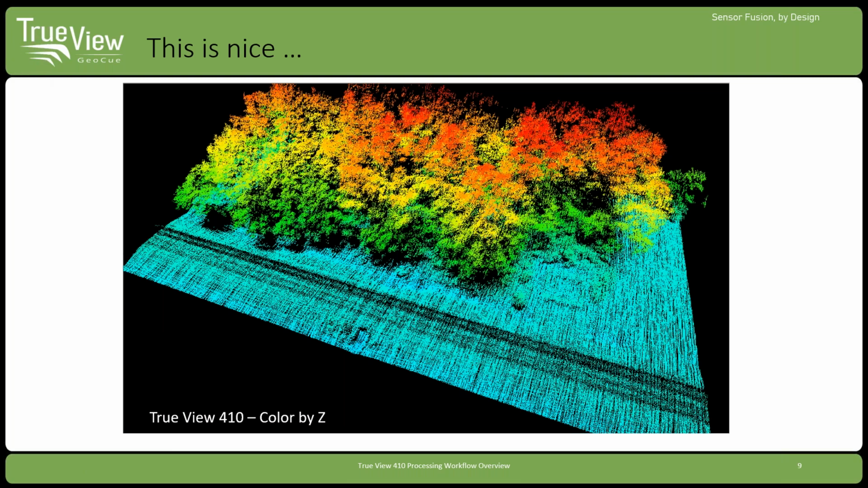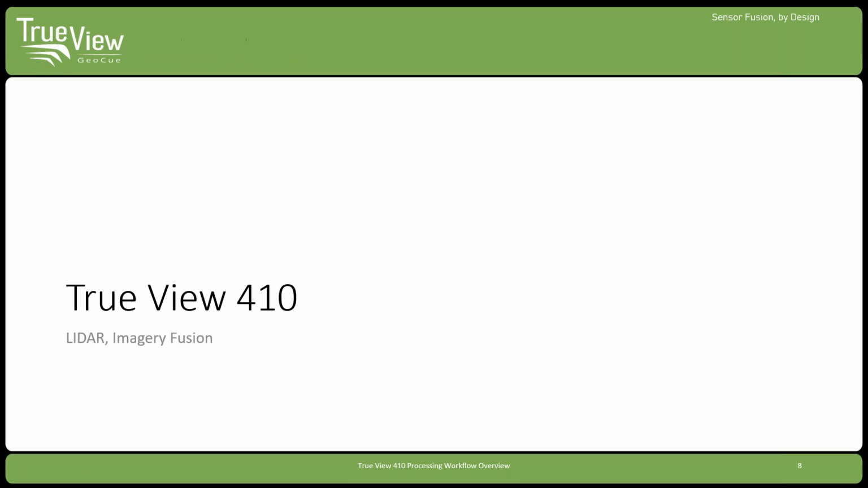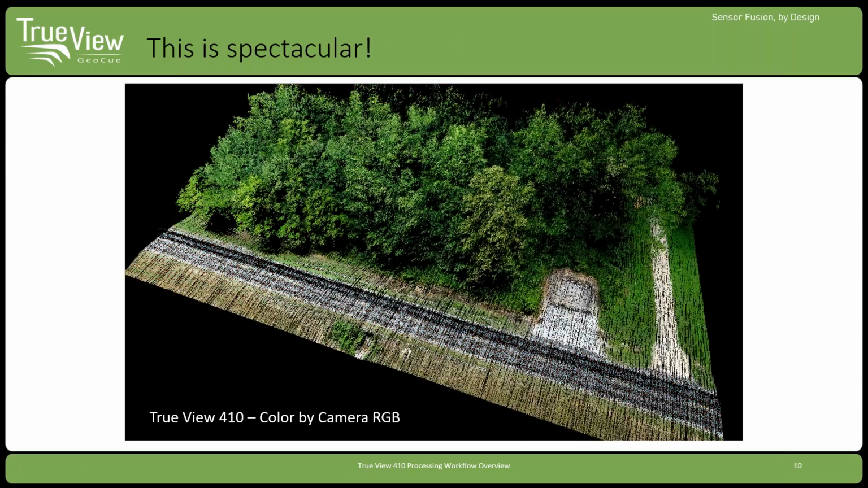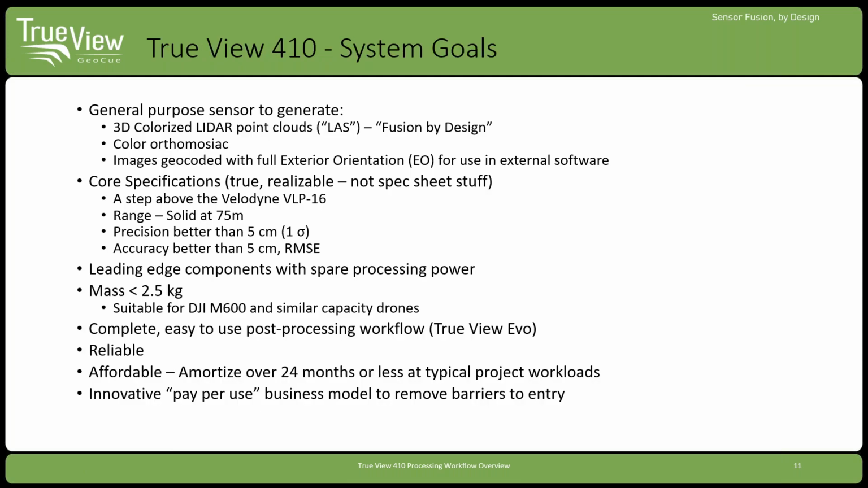We can color by elevation if you want. I'm sorry, I went the wrong way. Or we can RGB color. We have 2 cameras on the system, one pointing left, one pointing right. So we can color the LiDAR, so you can do work off that or see what the data looks like.